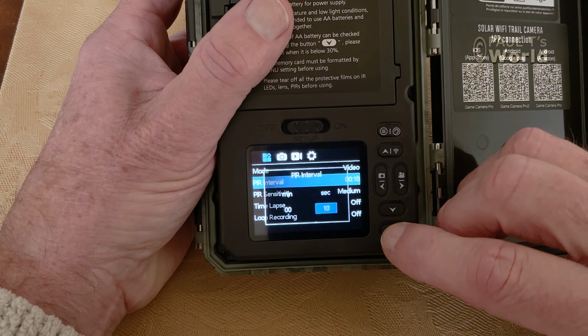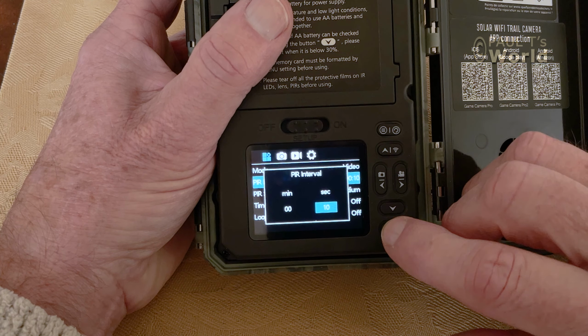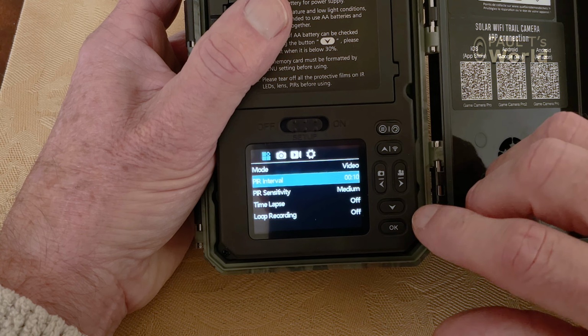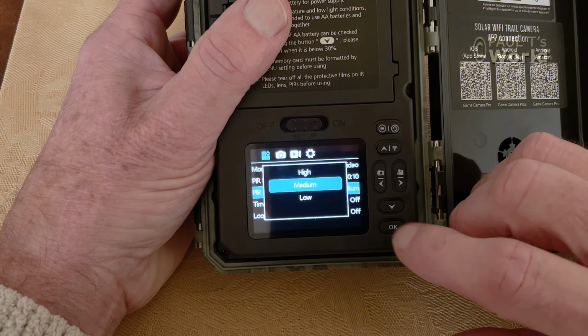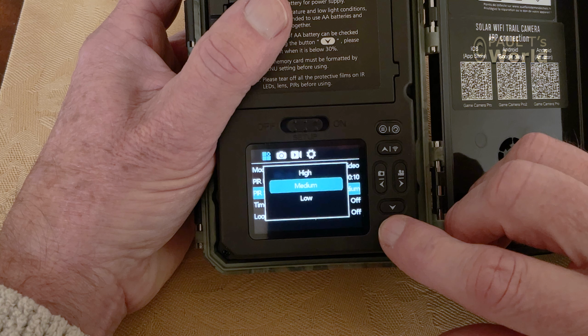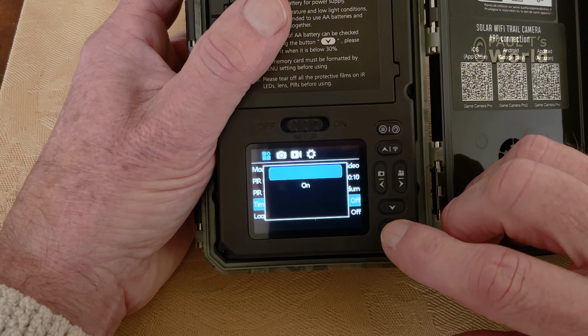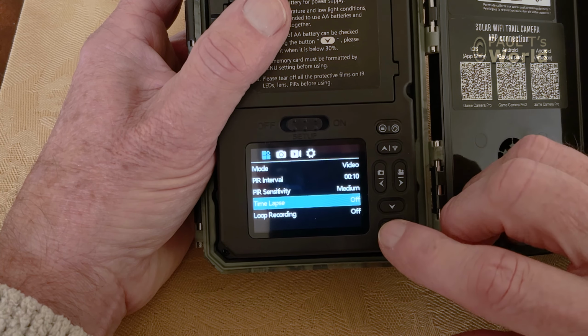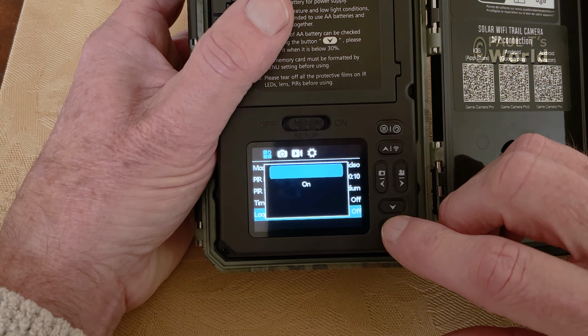PIR interval. On this camera, the minimum interval that you can set is 10 seconds. So set 10 seconds. PIR sensitivity. We have high, medium and low. You can experiment with this. I would start with high. Time lapse. Let's leave that off for the moment. Loop recording. I set that to off.